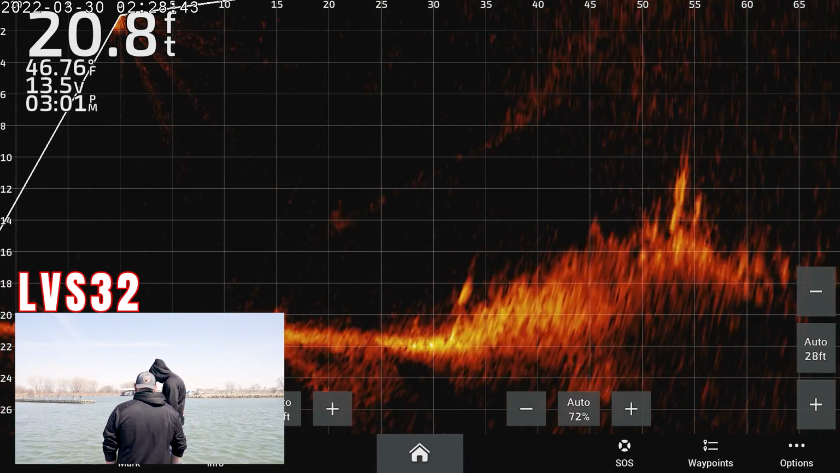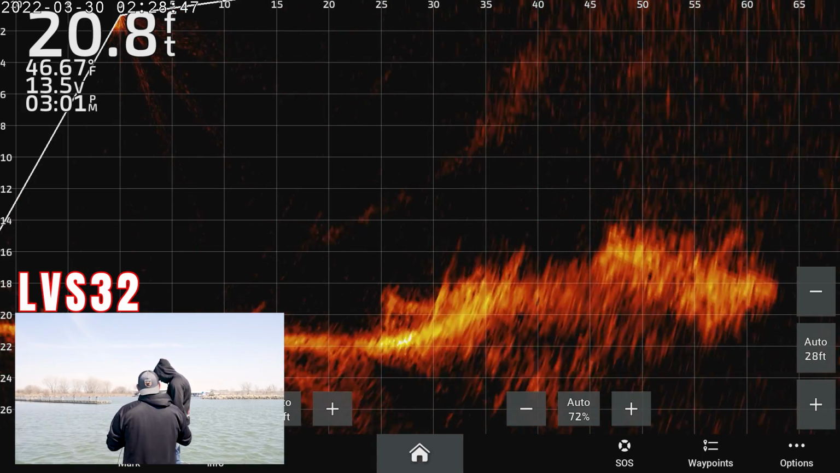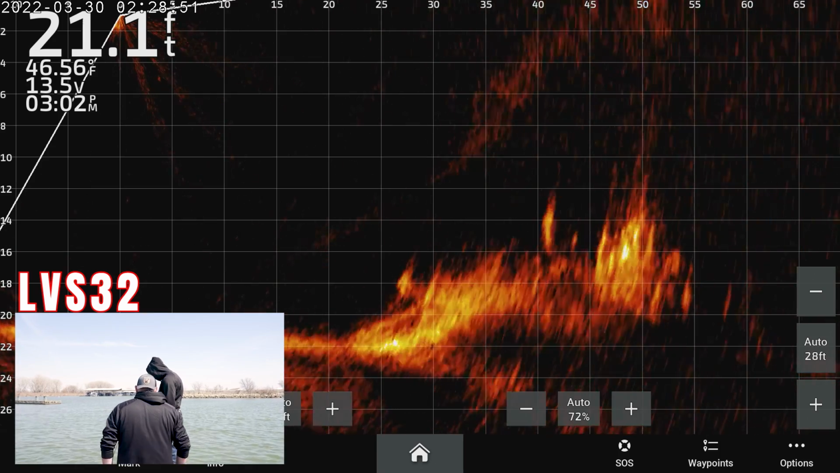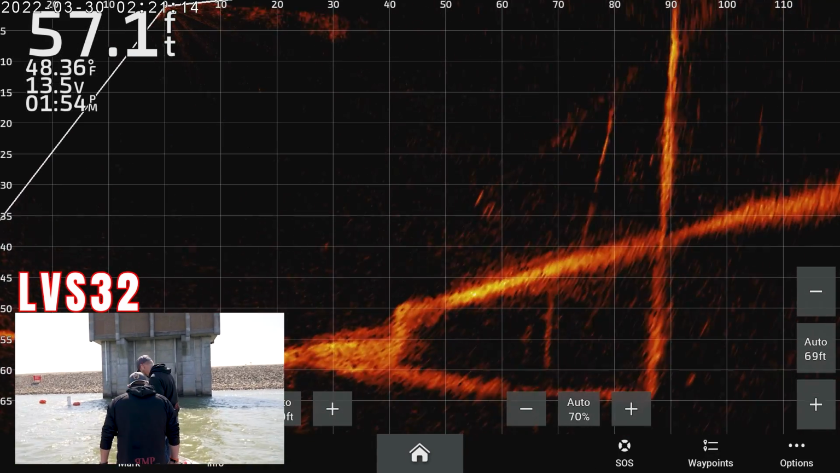You can see some individual tree branches there. I'm anxious to see if we see something hanging out on it that we're not seeing here. Yeah, with that increased target separation, I'm curious about that. But it looks good. It looks solid. All right, so we can see the buoy and the buoy line right there.